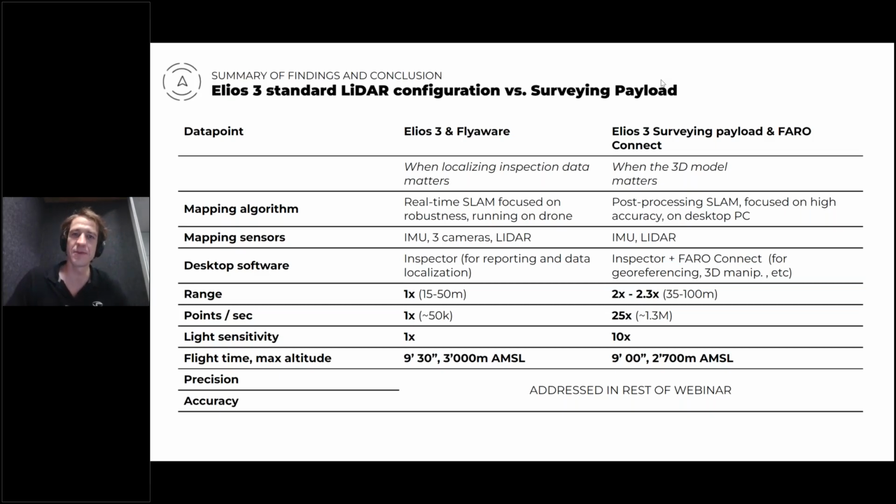So if you go with the Elios 3 standard package, you will get already the FlyAware mapping algorithm, which is really our Flyability SLAM engine for localizing inspection data. And it's really real-time SLAM focused on robustness and running on the drone to provide you with a live map while you fly, and on Inspector to build inspection reports. And it's based on the IMU, 3 computer vision cameras, and the LiDAR.